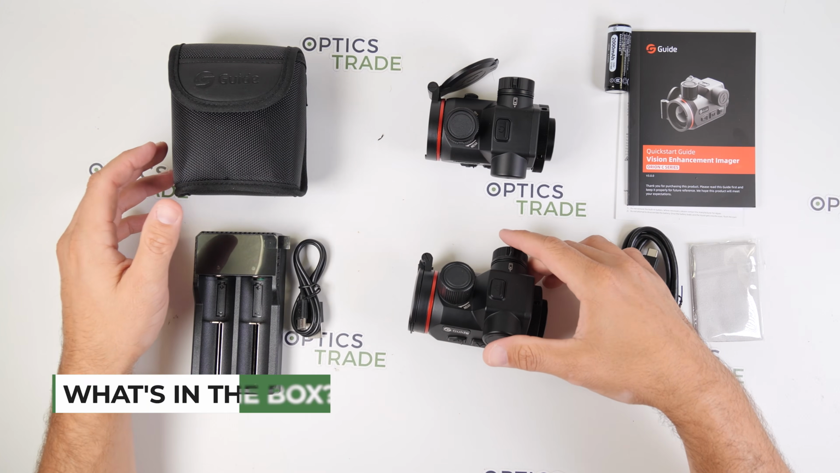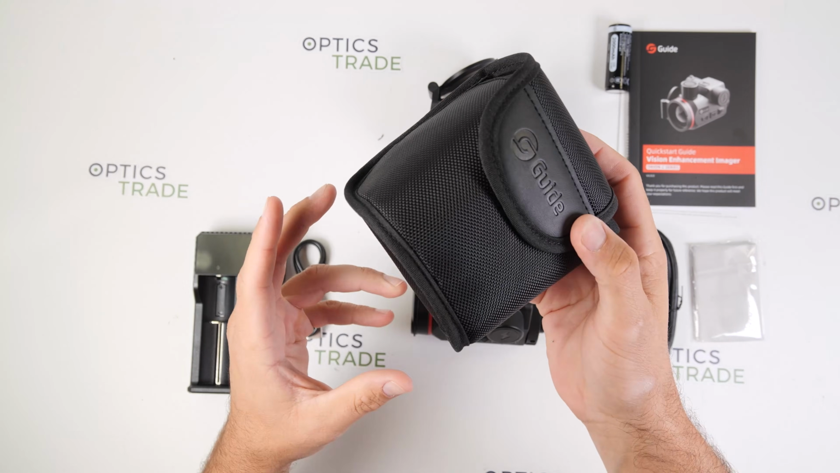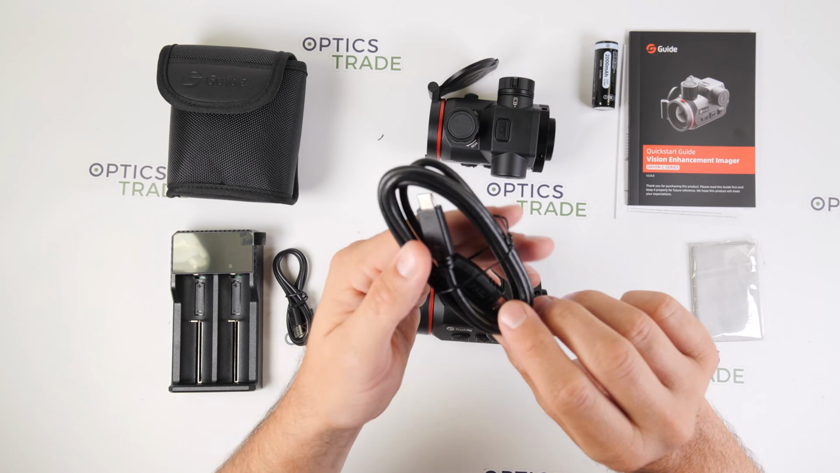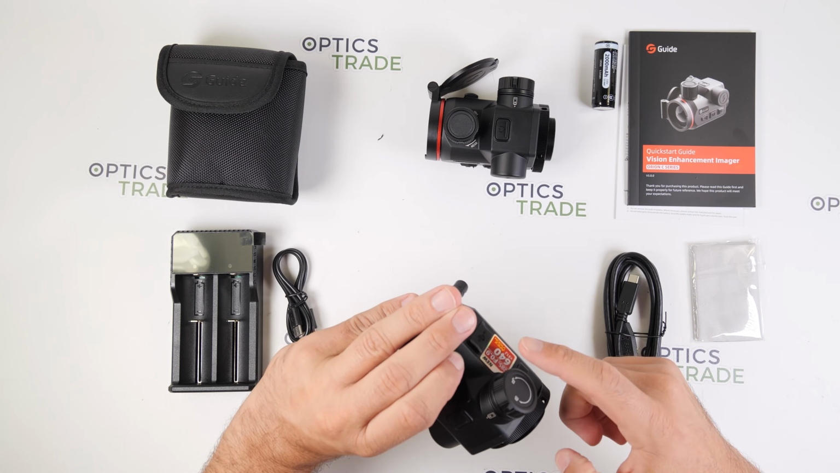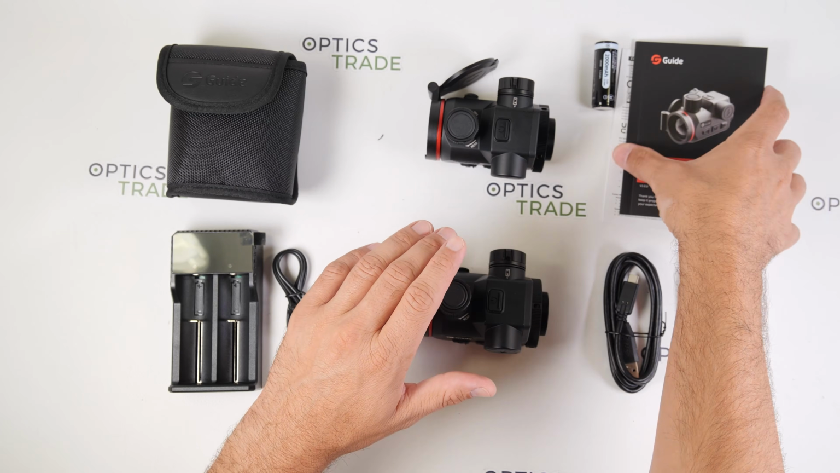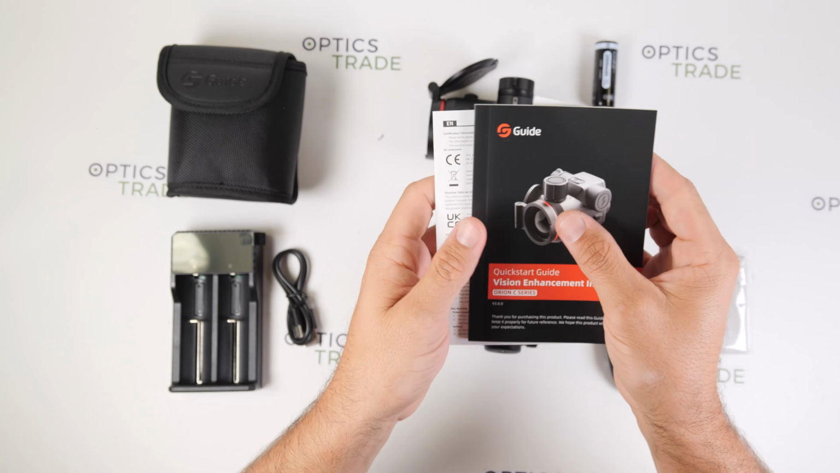Okay, now what is in the box? First of all, you get a really nice small carrying pack, then a charger with a charging cable, 2 of the 18500 batteries, the data cable. If you want or if you need to make updates, then you have to do it through the cable because it does not feature Wi-Fi or Bluetooth. A cleaning cloth, and also some documentation like a quick start guide, warranty certificate, and some other information about the device.